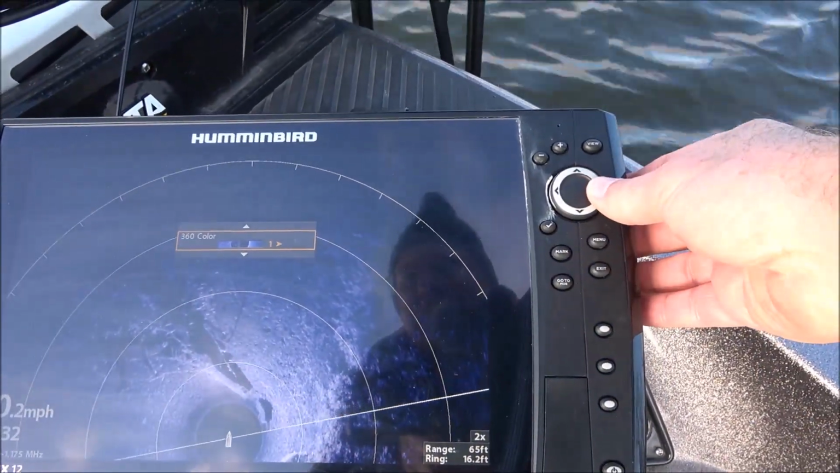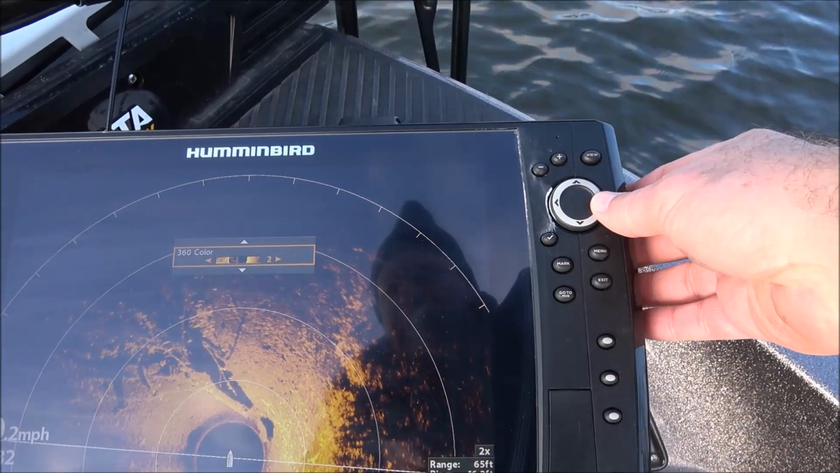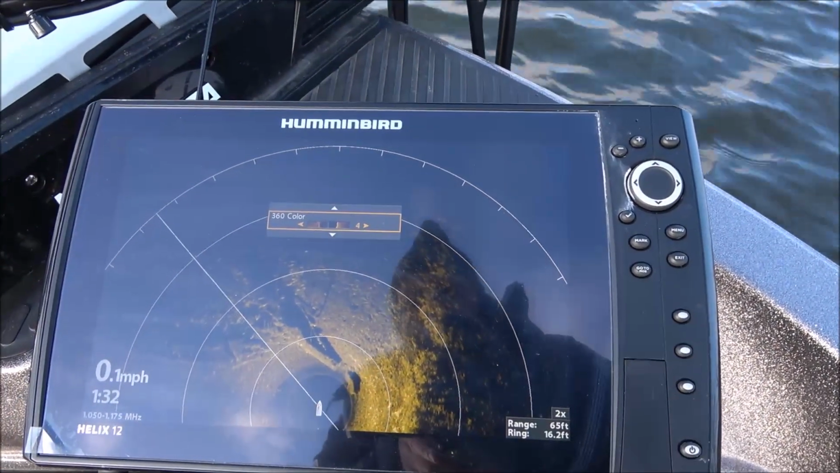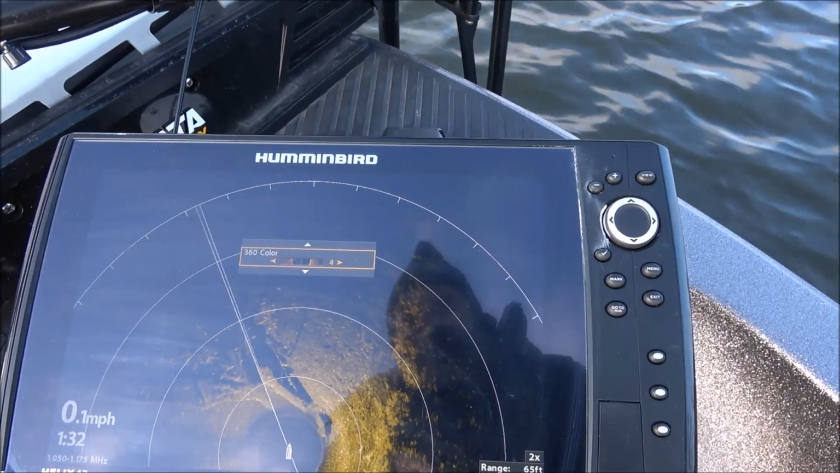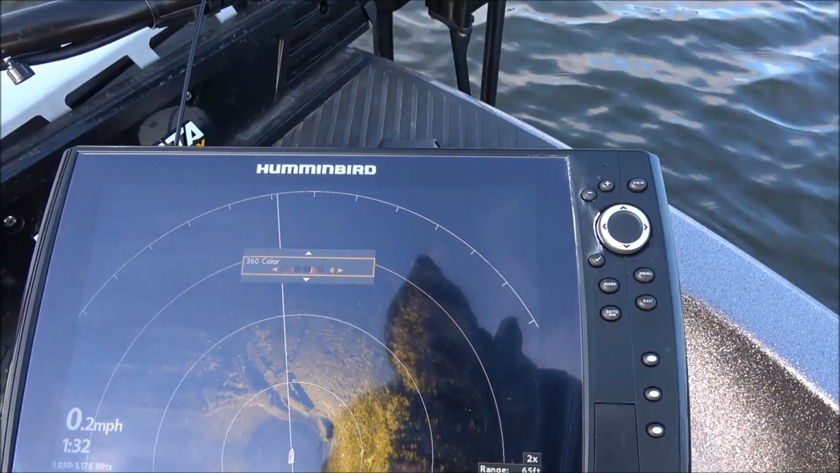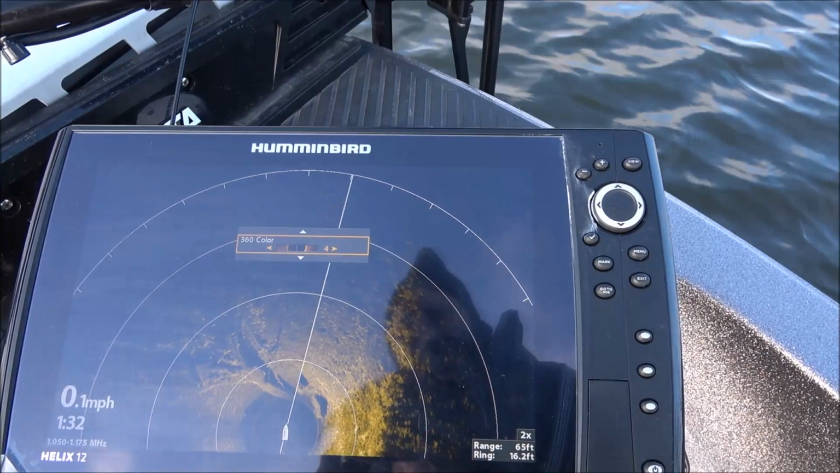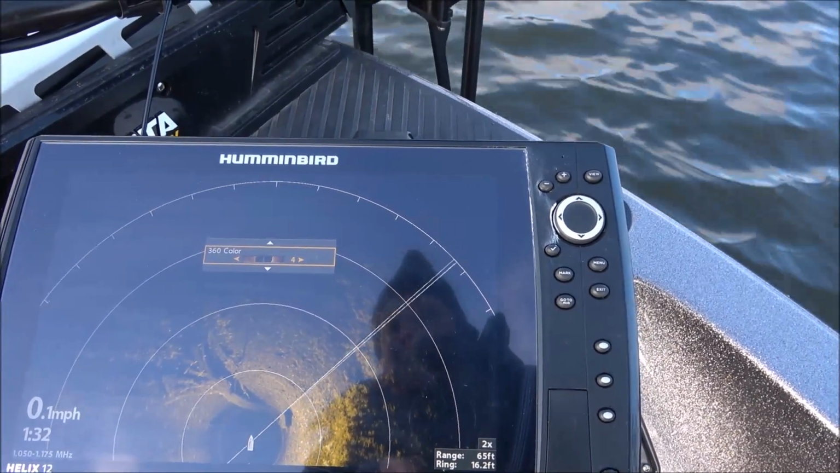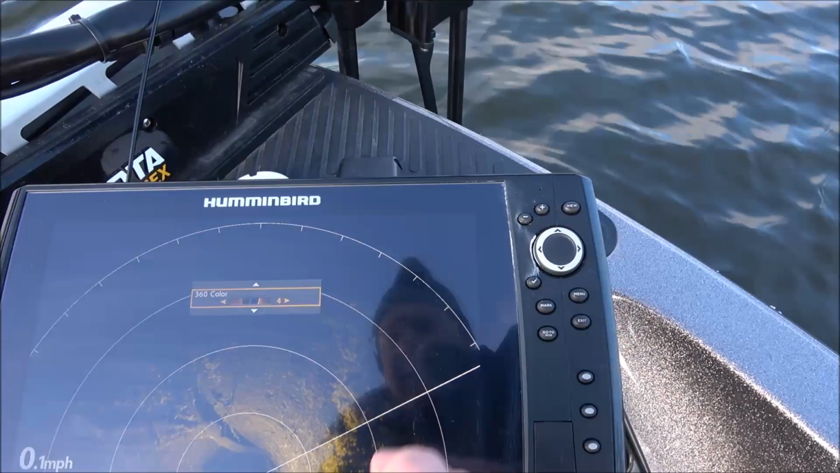walleye or something. So again, every time you use your 360, depending on the day, you need to change the sharpness, the contrast, the sensitivity, the palette, and depending on what you want to look at, you're going to have to change the